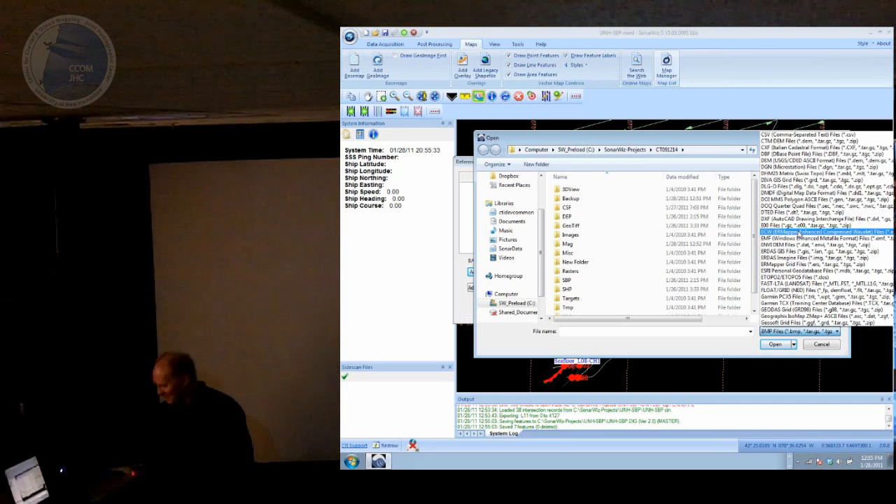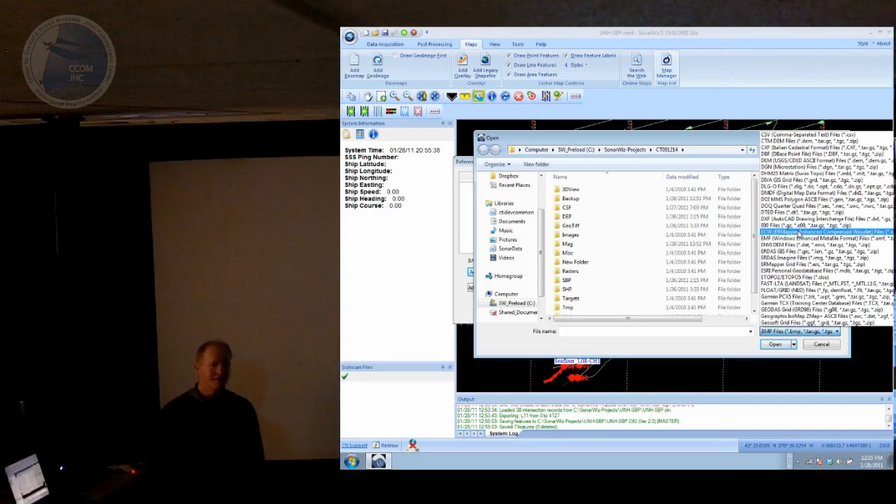Somebody else likes it. But yeah, so anything. What kind of data do you have, Andy? What format's it in? Well, like a Kongsberg multi-beam, EM302, say.